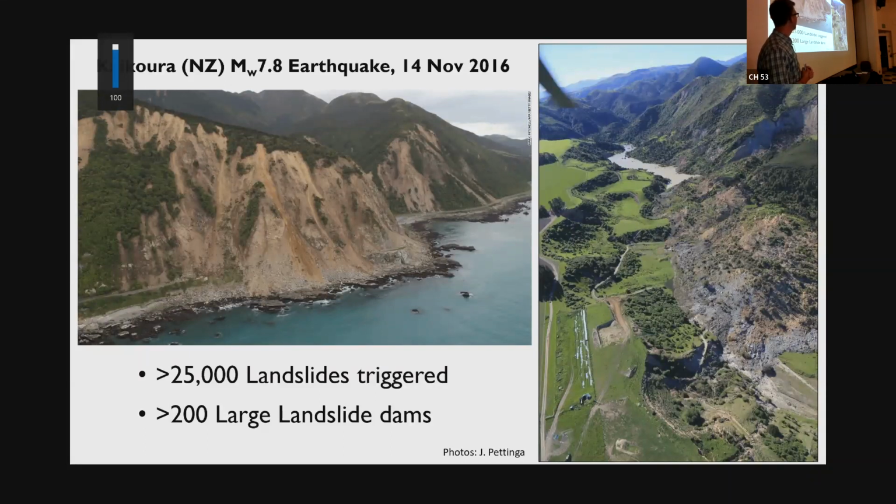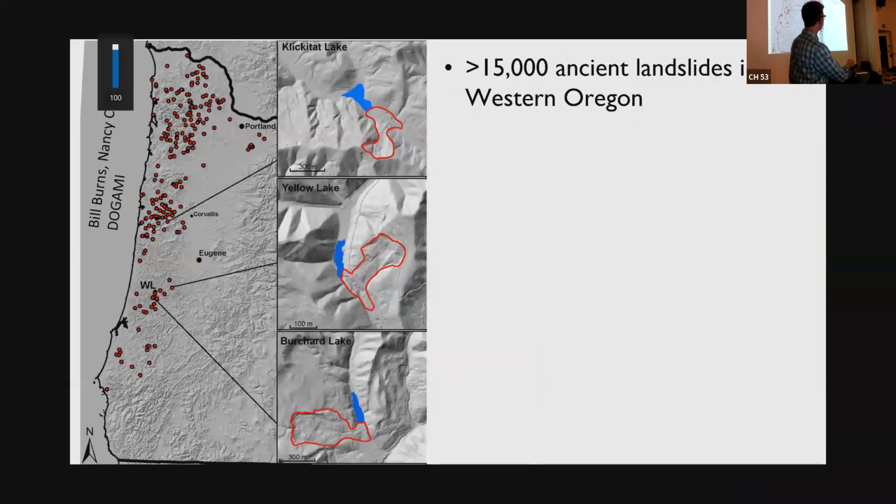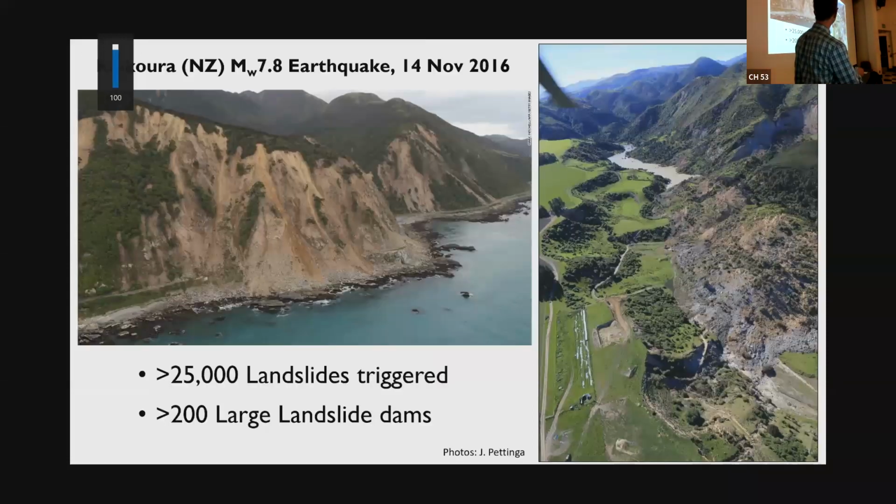Many of these took out the coastal highway for months, and many of them created giant landslide dams. Here's a big one right here on the right picture in the lake shown just upstream of that. And many of those are still there today.